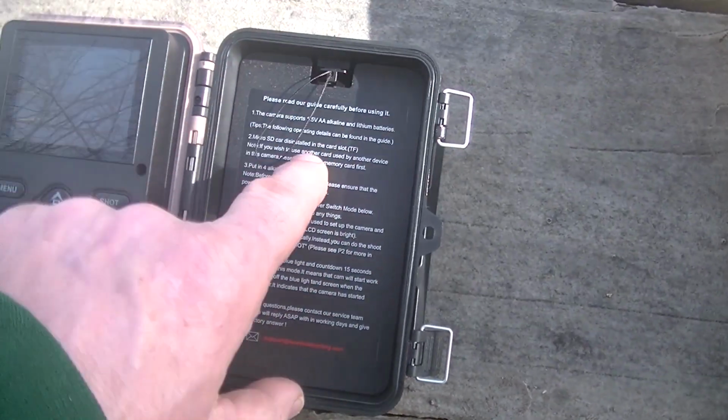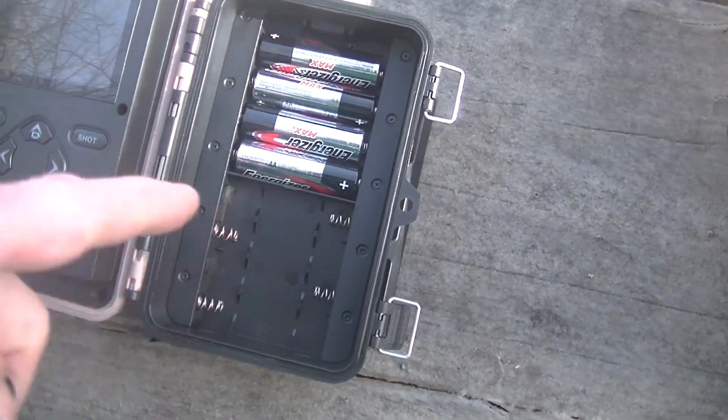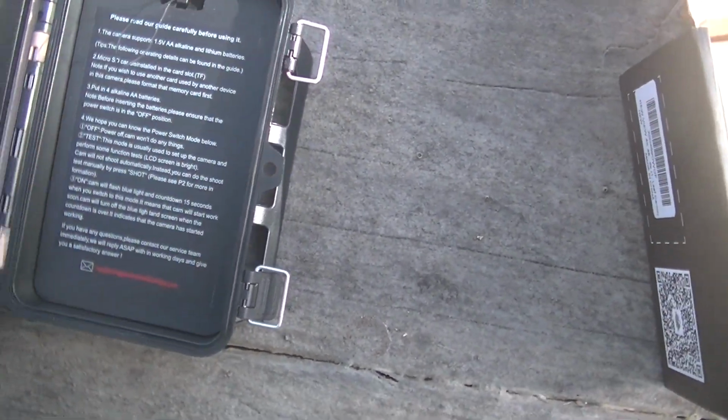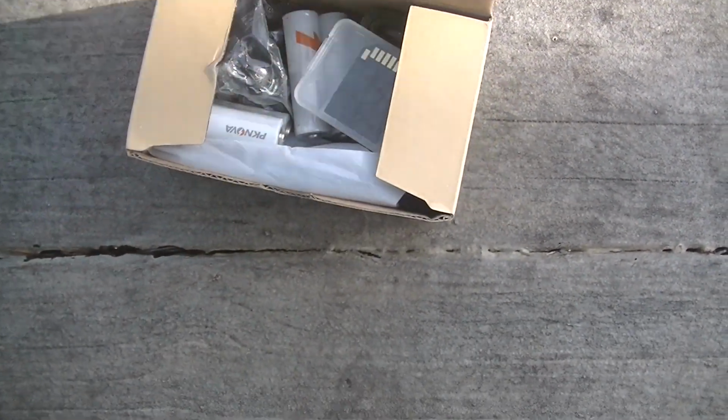Like I said, there's the battery case. Just take that little thing there, it just pops right out. Now I've already put the four batteries in, so I'm going to set that off to the side. And you get this little box right here with it. Oh, come on. I can't do nothing with my left hand, I mean, one-handed.